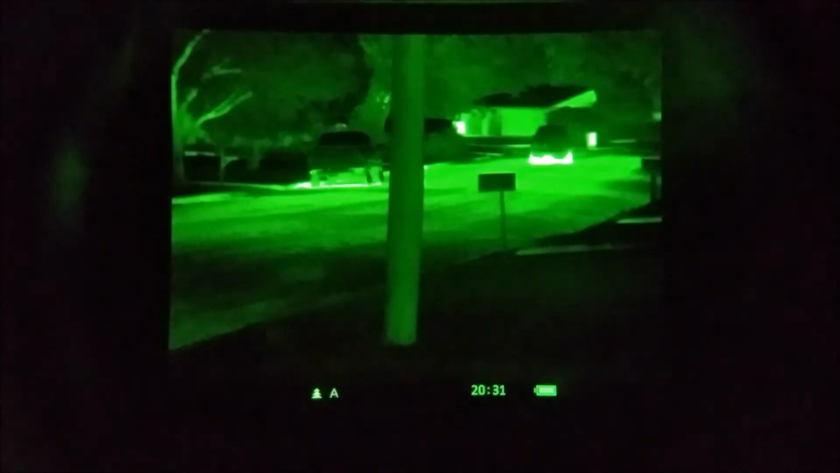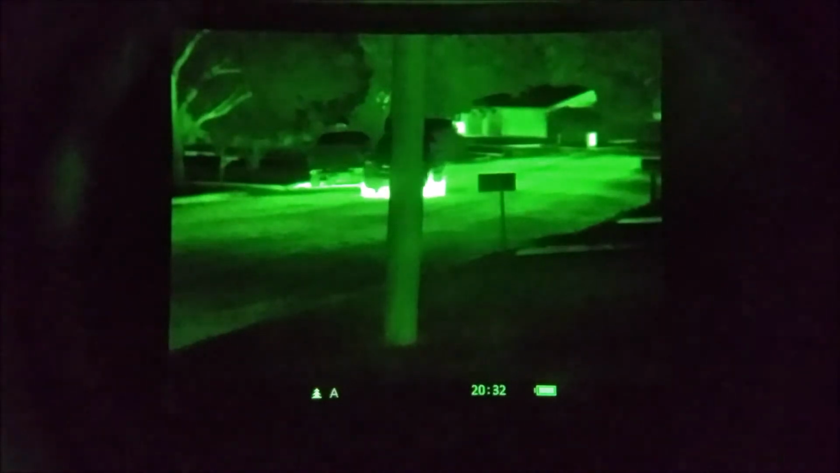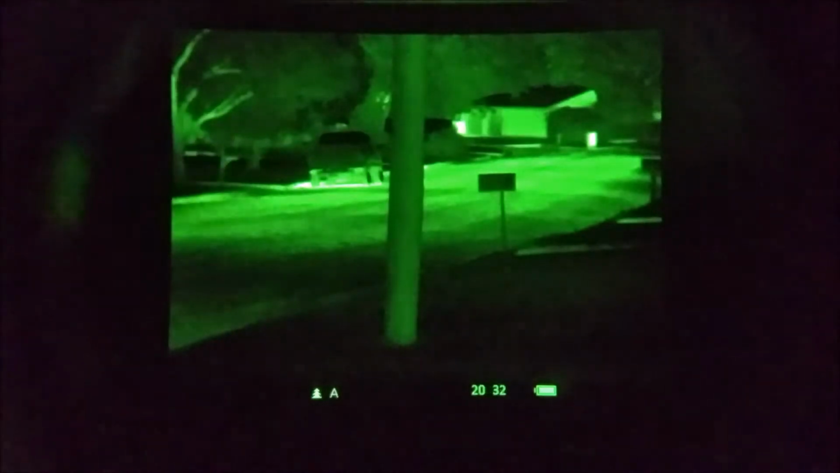The screen is always green. It has a green hue to it, which actually makes it pretty easy on the eye during use, and it does a really good job of pointing out hot objects to you. So anything that shows up on the screen as bright green is hot, and you can change the polarity to where dark green is hot.